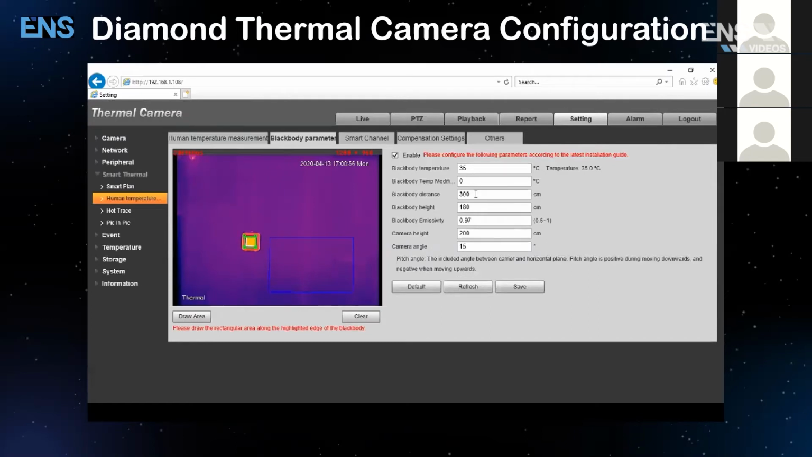The Blackbody distance is the distance from the Blackbody to the camera, which is recommended to be 3 meters for accuracy. Now, the 300 centimeters is 3 meters, so 100 centimeters is 1 meter. So when you set it on a tripod, the Blackbody and the camera, you want to measure the distance from the center pole of the Blackbody to the center pole of the camera. That's where you'll get your 300 centimeters or your 3 meters.